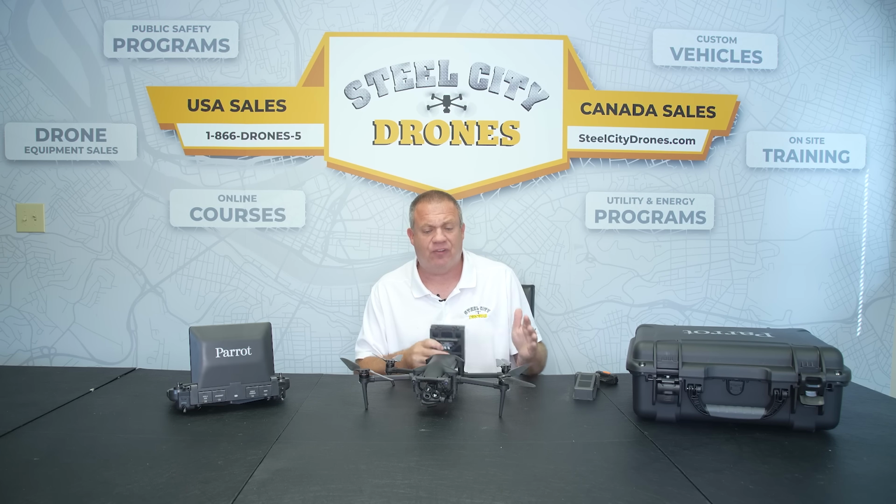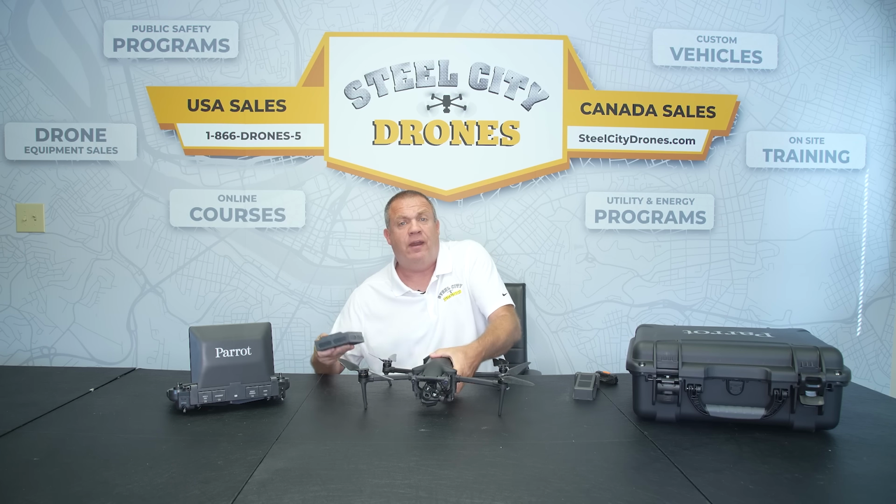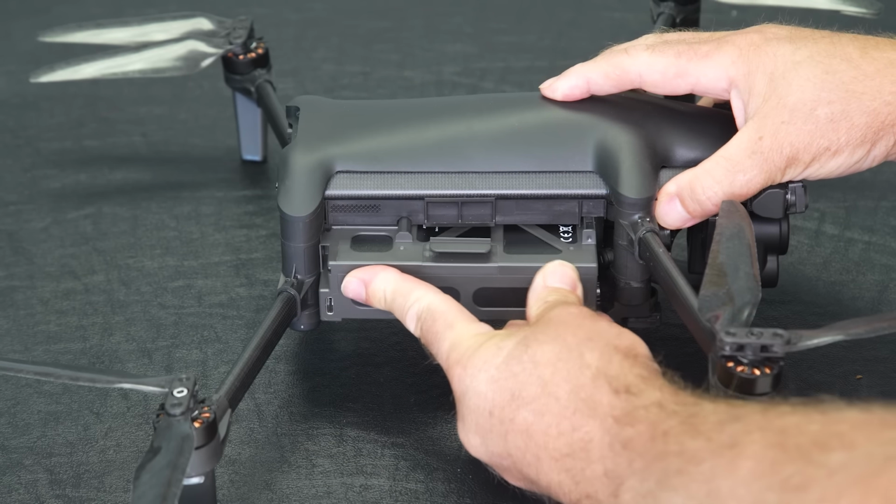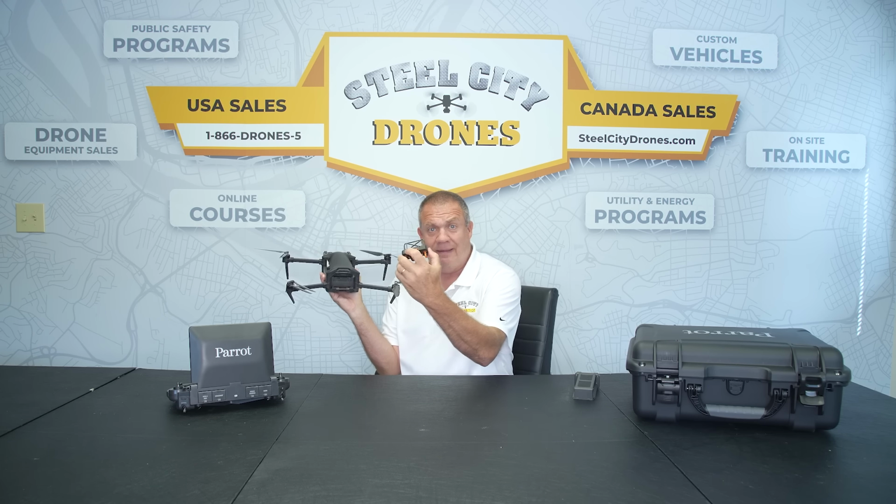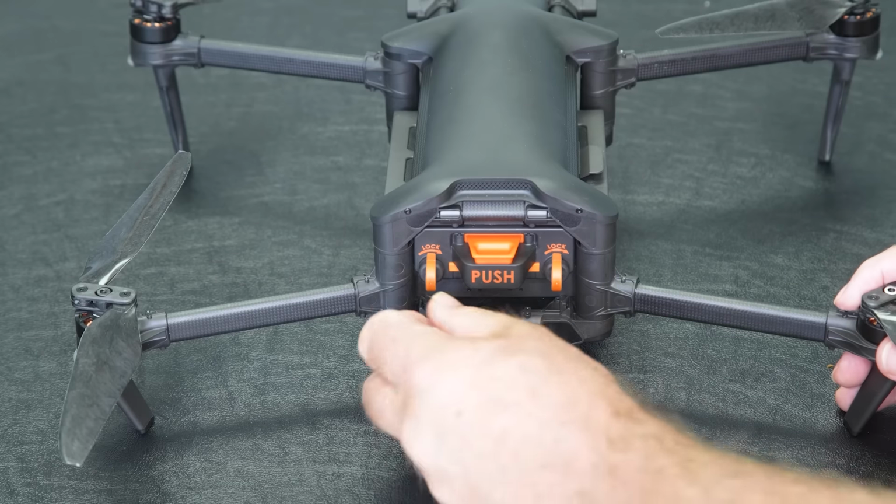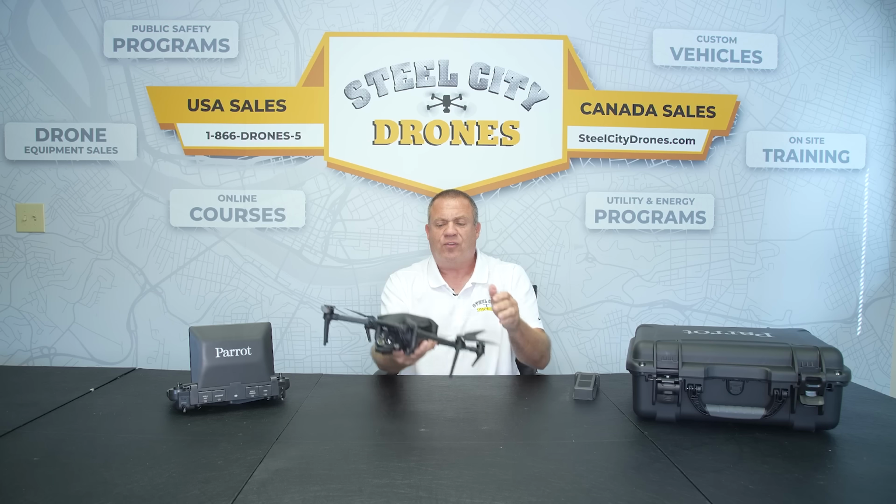And how it attaches to the aircraft is it loads in from the right side of the aircraft, and it goes in really easy, locks into place, and then we use this adapter at the end, attaches it in, and then we turn these knobs and it locks it in place just like that.